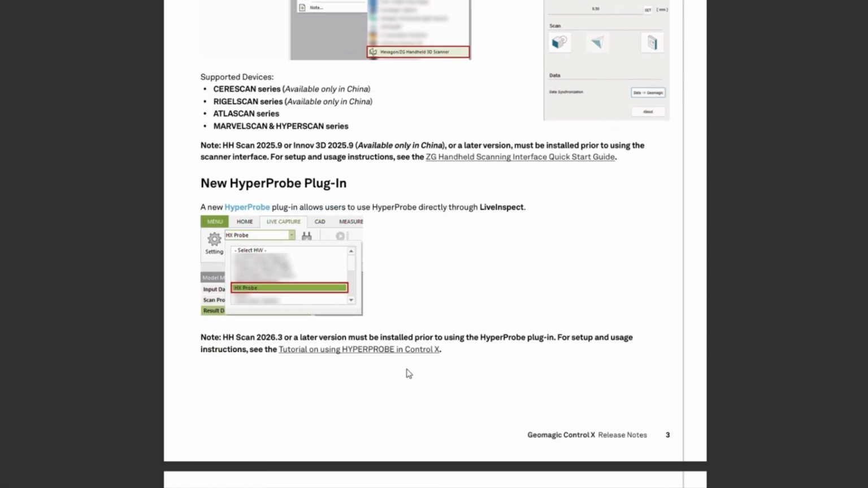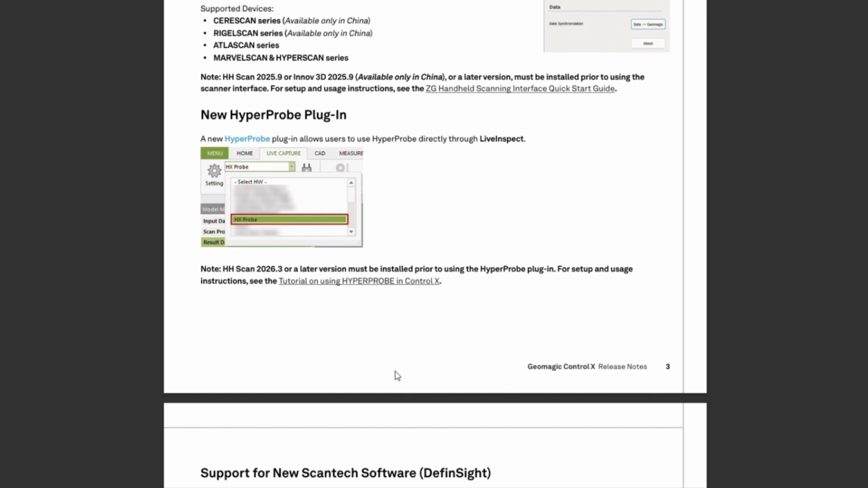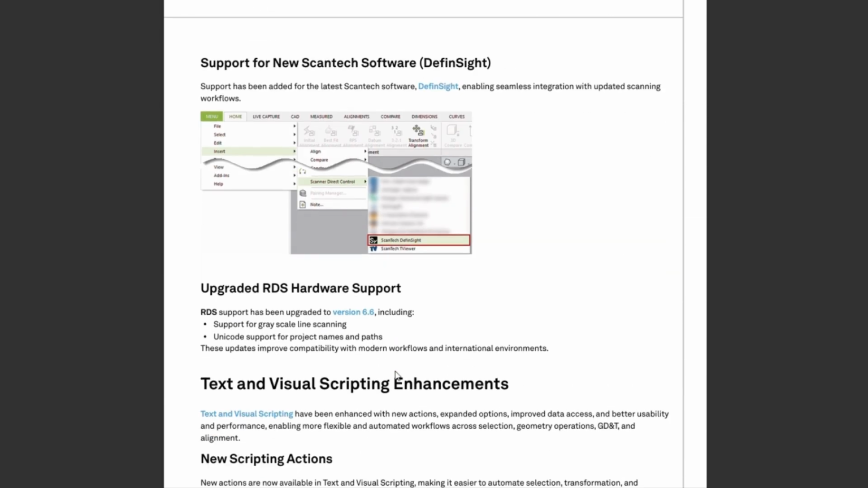We also have the new HyperProbe plugin. This is great if you're using the Live Inspect feature. Another thing that we have is support for Define Site. This is for those of you who have Scantech software, and it allows seamless integration with Define Site. You can find it in Menu, Insert, Scan and Direct Control, and then scroll down to Scantech Define Site.